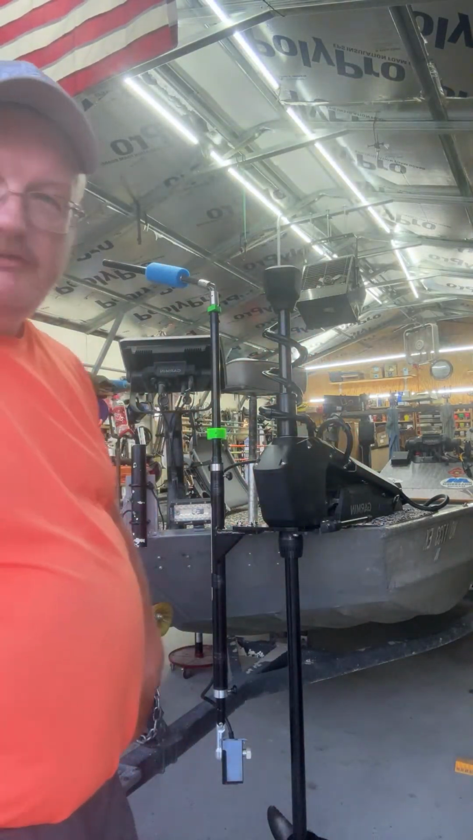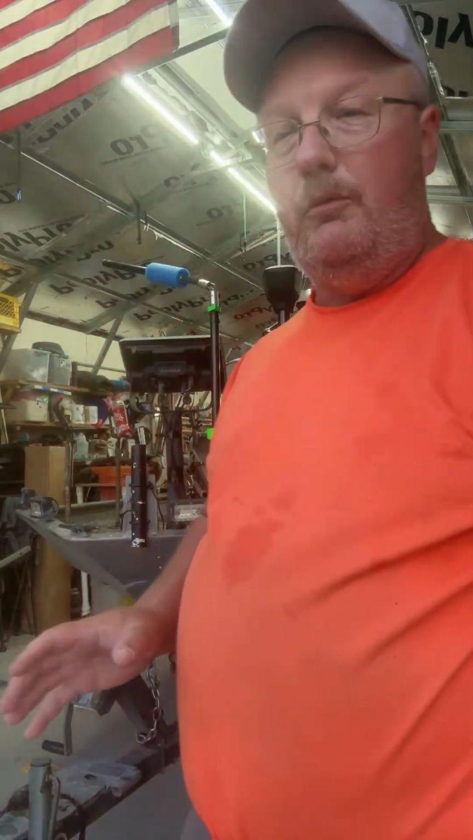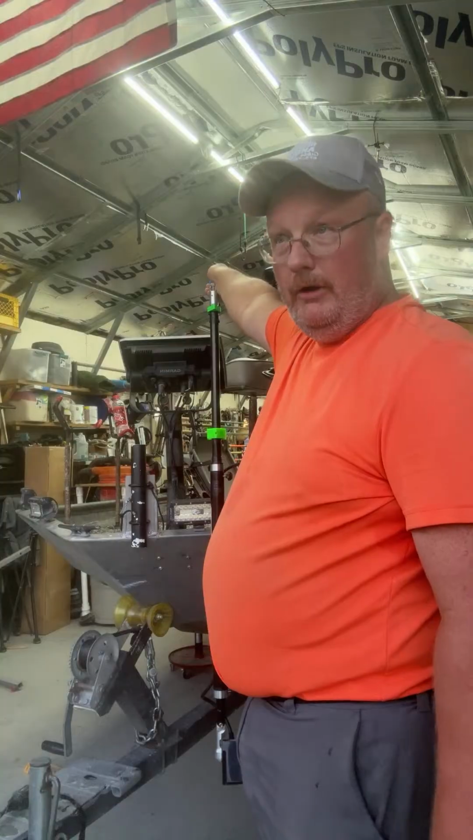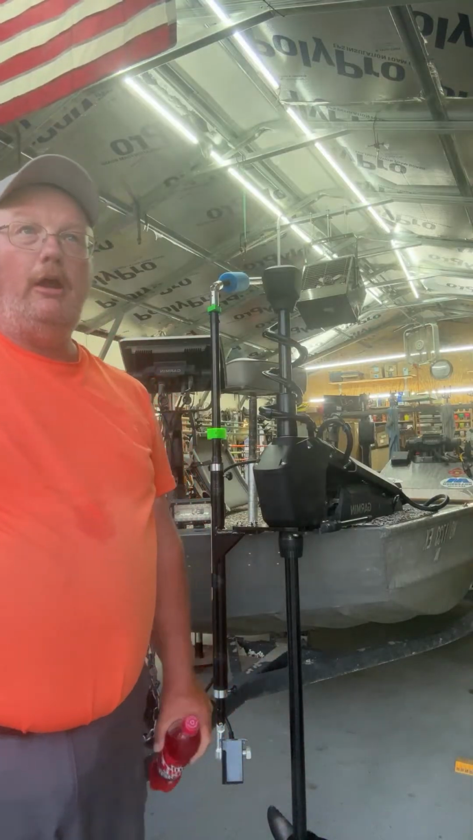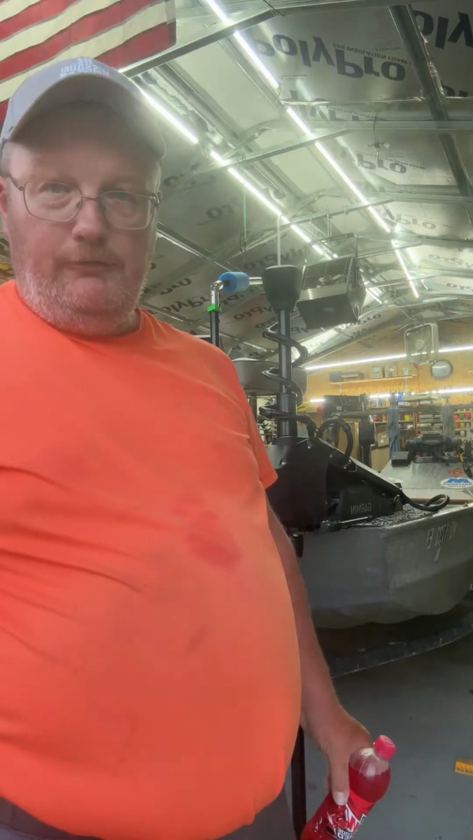My first impressions on it, when I unboxed it, packaged very well. Shipping was fairly quick. I ordered it on Wednesday and I got it on Wednesday the following week. So shipping and everything, I got it fairly quick. Now it's only 3 hours from where I live, so it ain't like it came real far.